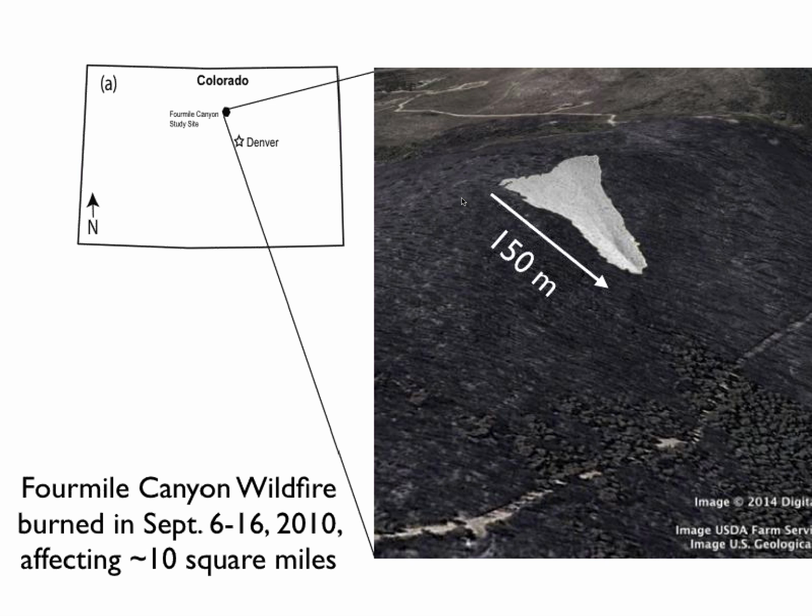So first, let me tell you about the 4 Mile Canyon site. This was a wildfire that burned from September 6th to 16th, 2010. Probably a lot of you, if you were in Boulder, probably saw it and remember it. So what we were interested in doing is using repeat terrestrial LiDAR scanning to do a small section of the watershed, starting at the top of a ridge and moving down about 150 meters.